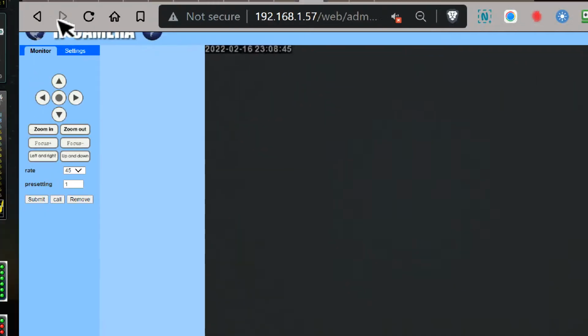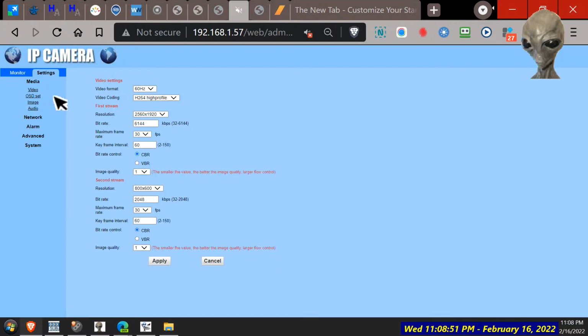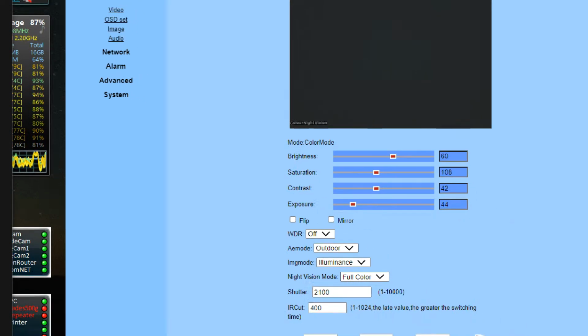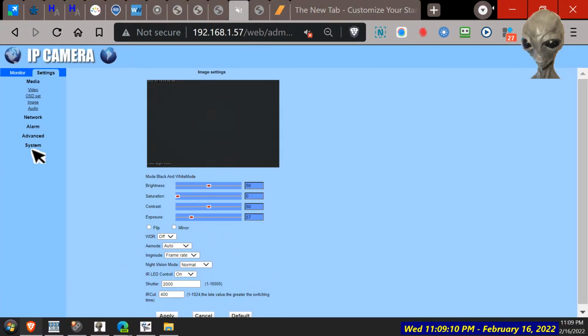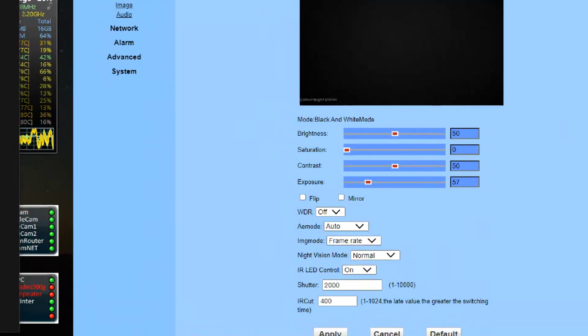Yeah, this looks like a black sky, but I think if we go to black and white mode again, we're going to see a bit more going on. Is that colour?